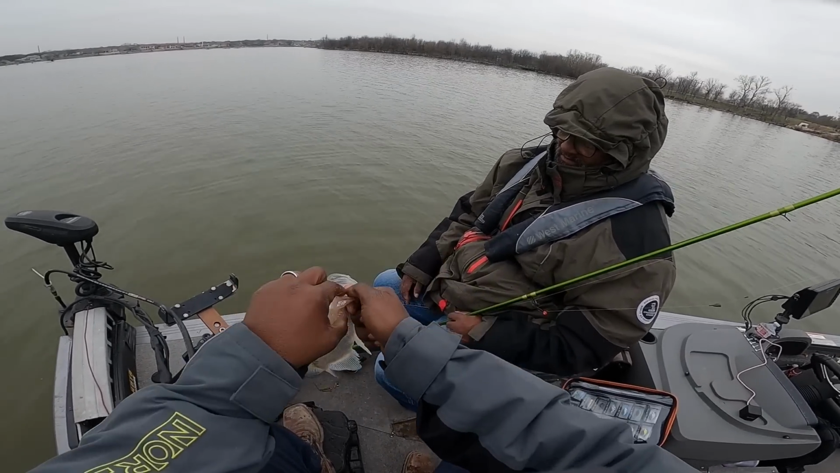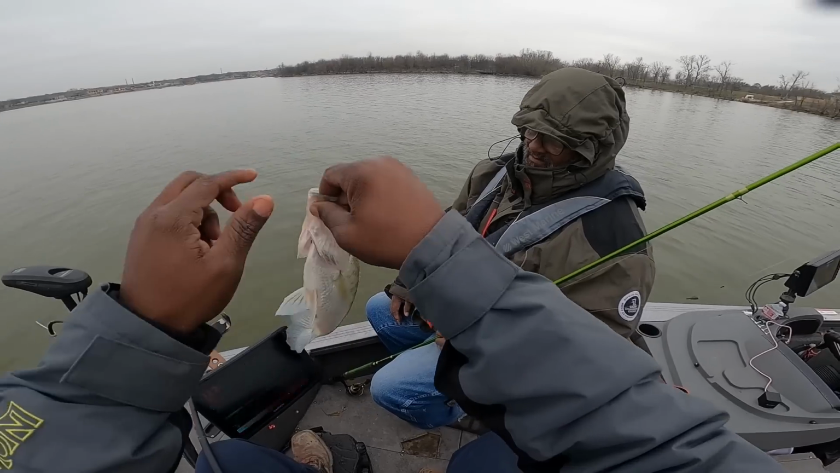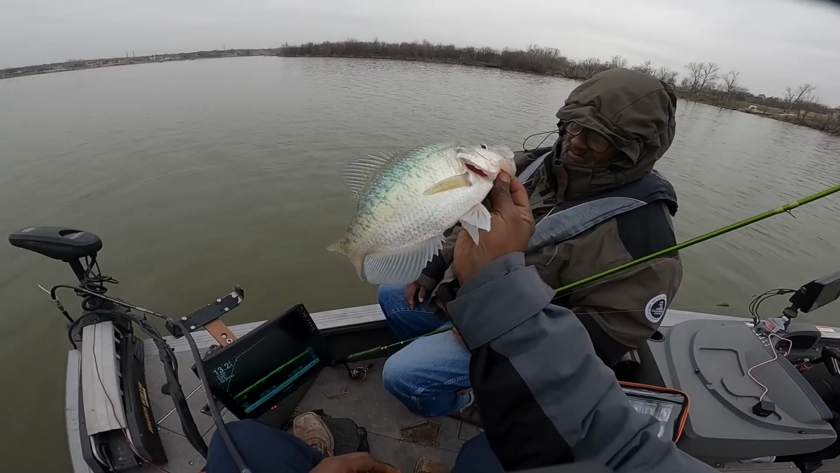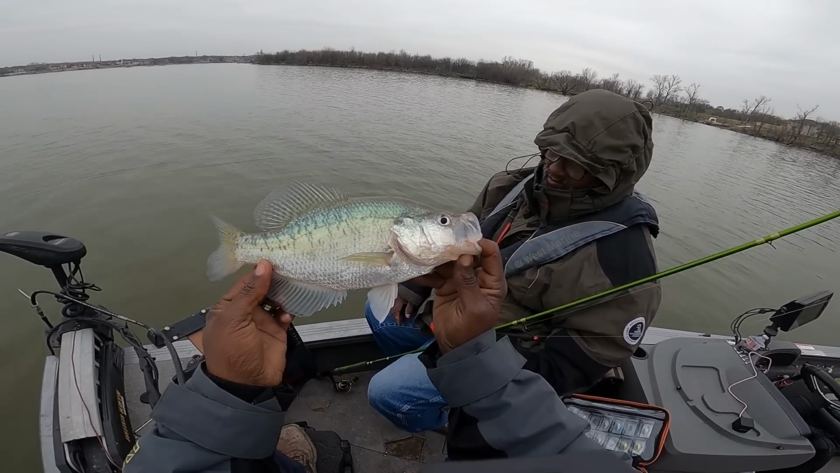This fish, one thing I know, he don't have a belly. He don't have a big belly on him. Now, it looked like he might have ate a few shad, and clearly he's feeding if he ate that bait. But he doesn't have one of those big pregnancy bellies. We're gonna put that fish back.